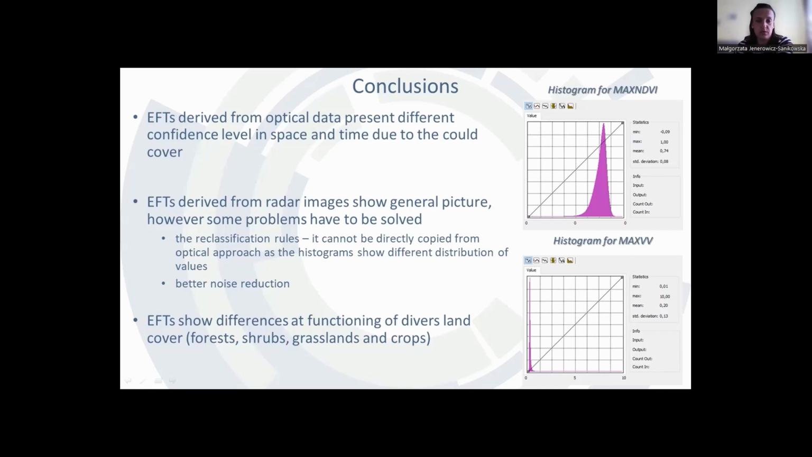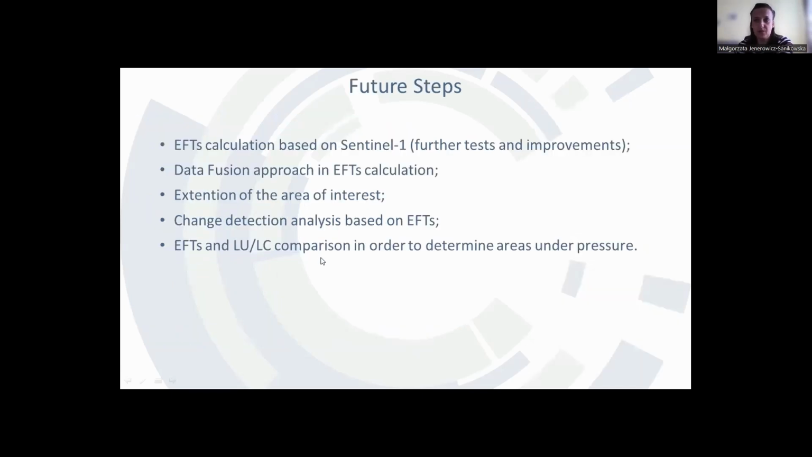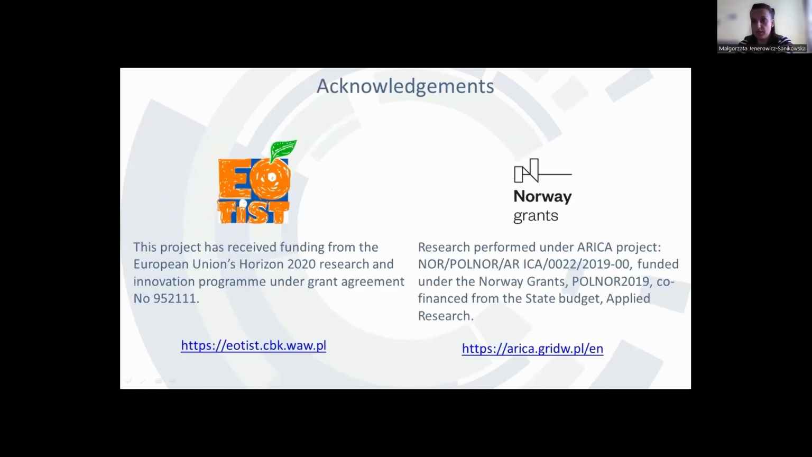AFTs show differences in the functioning of drivers of land cover. They are our future plans. So we plan to implement further improvements, to perform the data fusion approach, extend the area of interest, and perform change detection based on AFTs and compare it with the changes of land use, land cover in order to determine the areas under pressure.